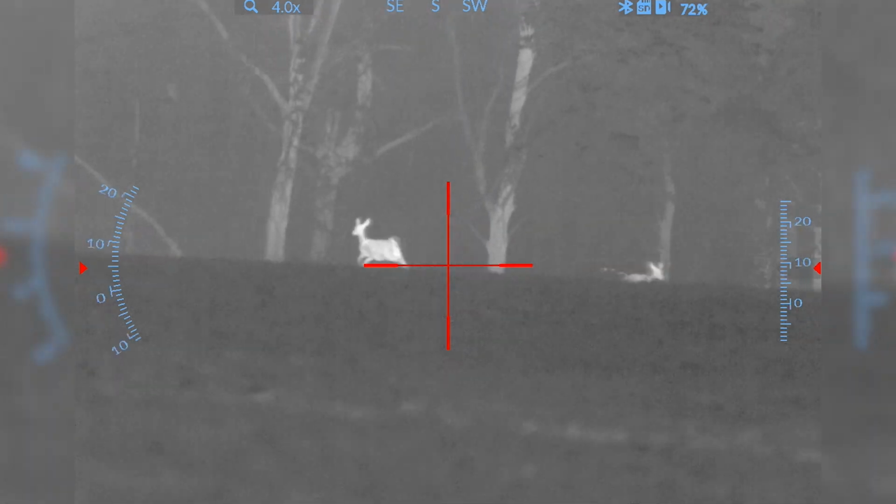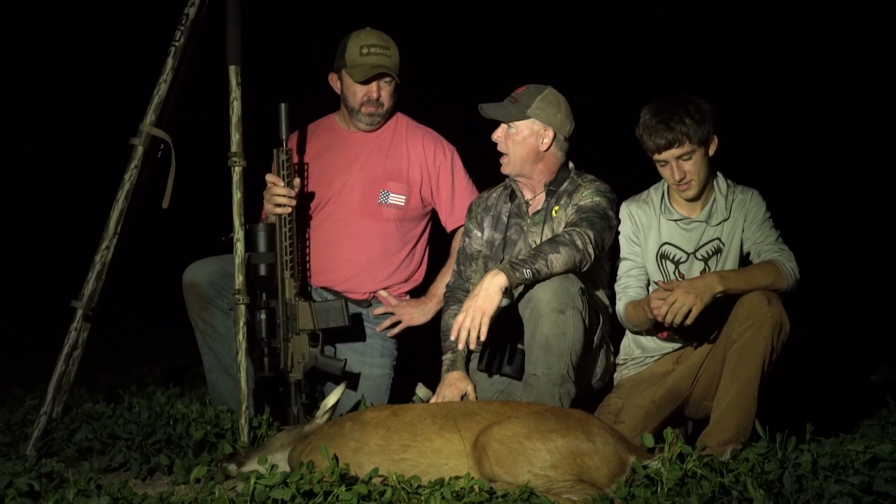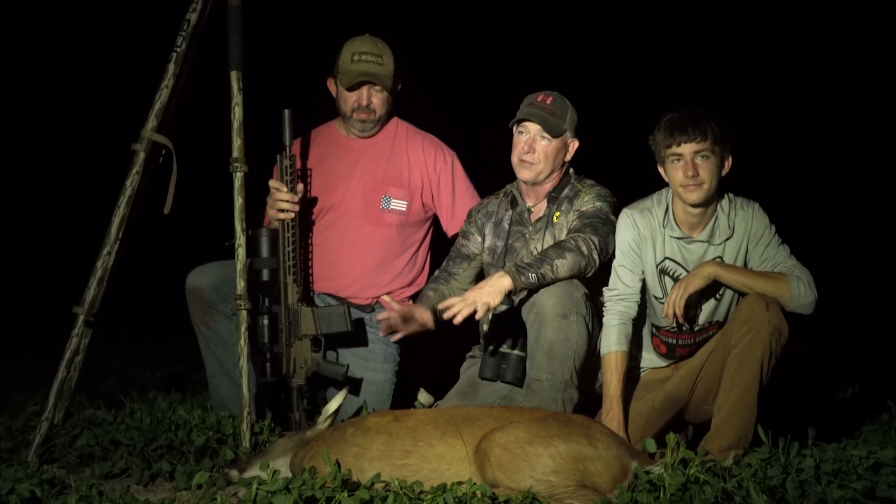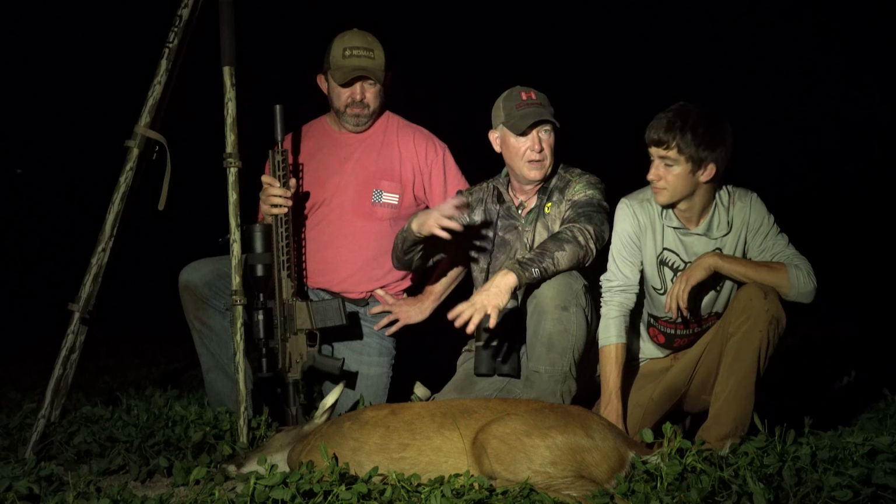Well, another part of our setup is pretty handy. We've got a Wyoming Arms suppressor here. So it's just, one, it's polite. It doesn't disturb people that are sleeping or some other houses. These are in rural areas, but there's still people that are in houses and families around.